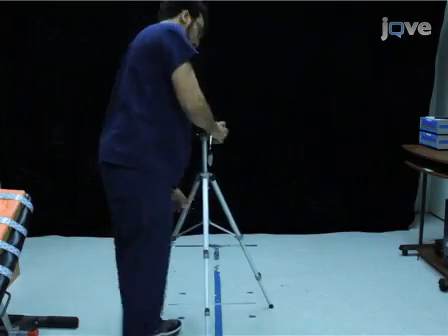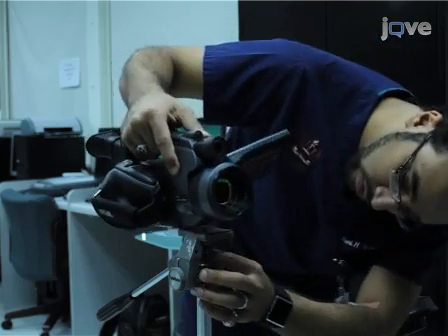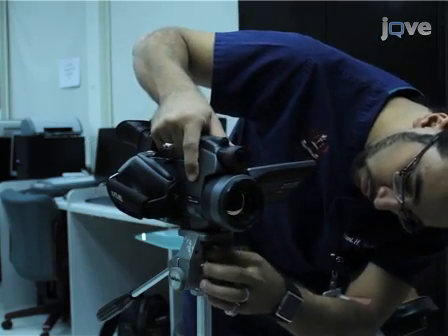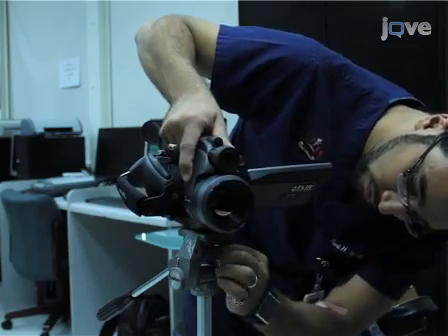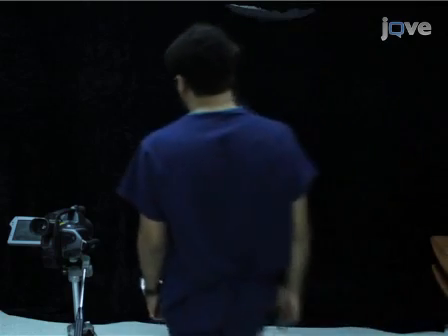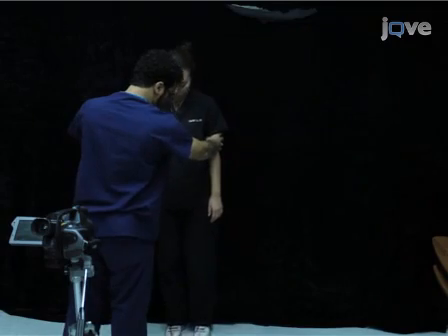Prior to exercise of the elbow flexors, set the camera at a distance of 1 meter away and at a perpendicular angle to the skin being measured. Here, a FLIR 660 IR camera is used. The intended target should be isolated, as body heat from sources other than the target could disrupt the thermal image